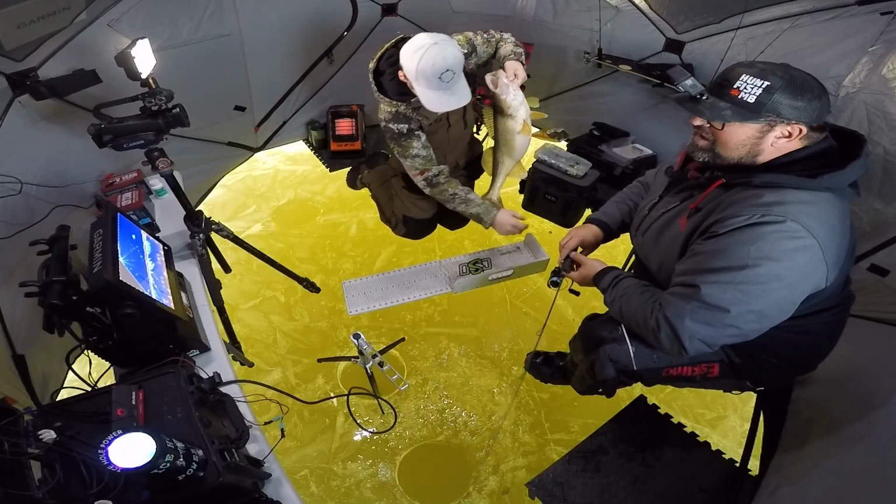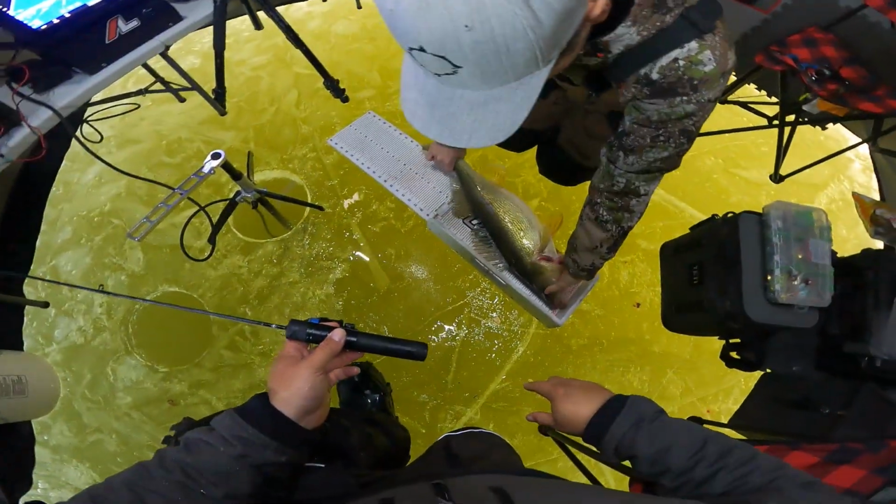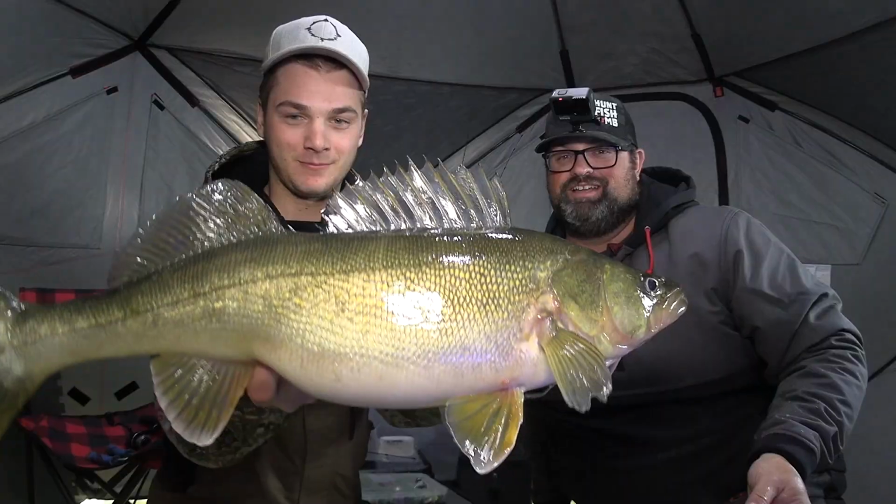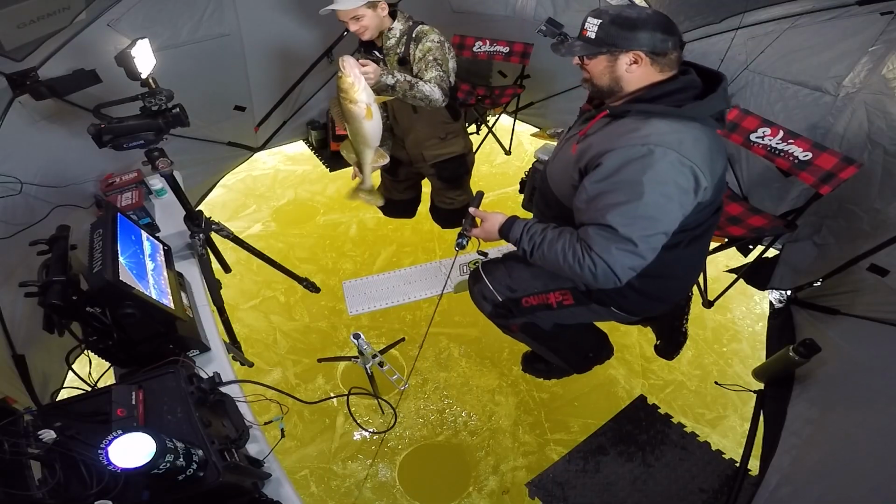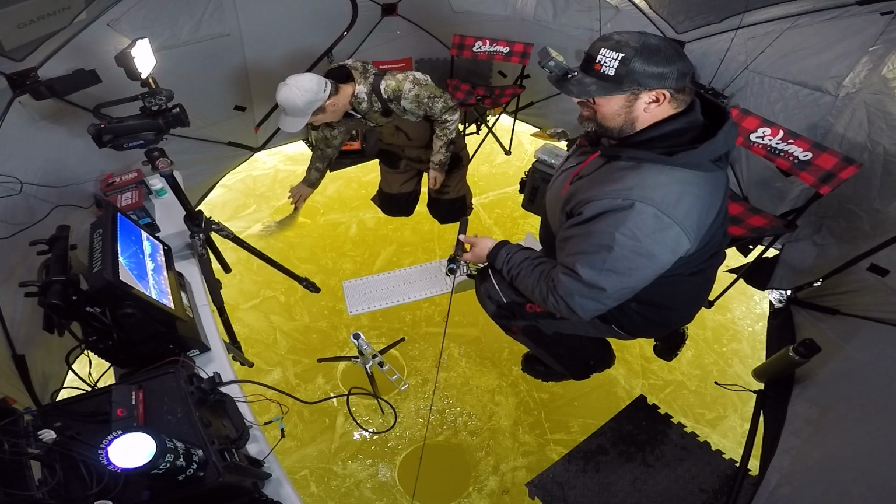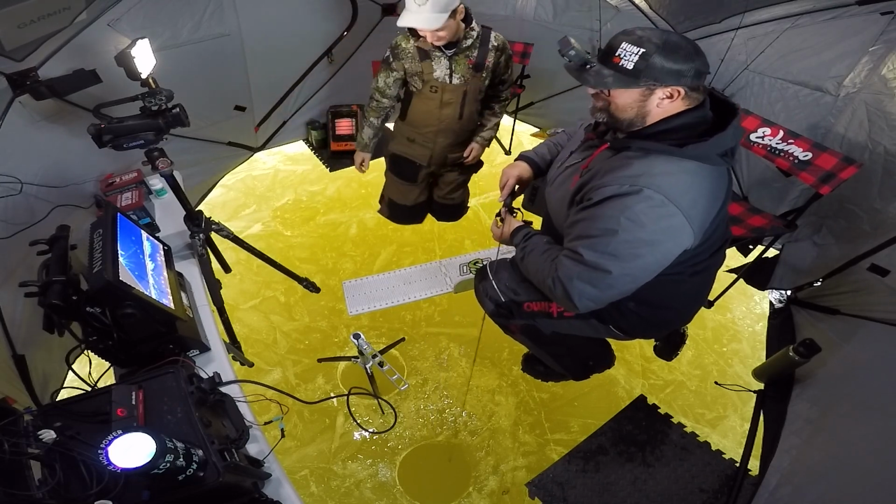That's not very long, but 27. It's so fat, Carter. Look at that thing. Oh. 26 and 3/4. Carter catches a tank of a 26 and 3/4. It's not huge, but that's awesome. Nice fish. That's a fat one. Holy. Unreal. That was cool.